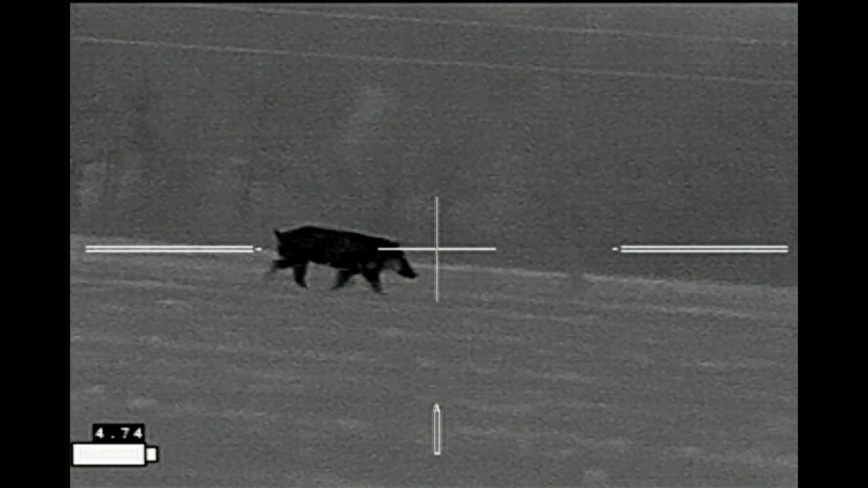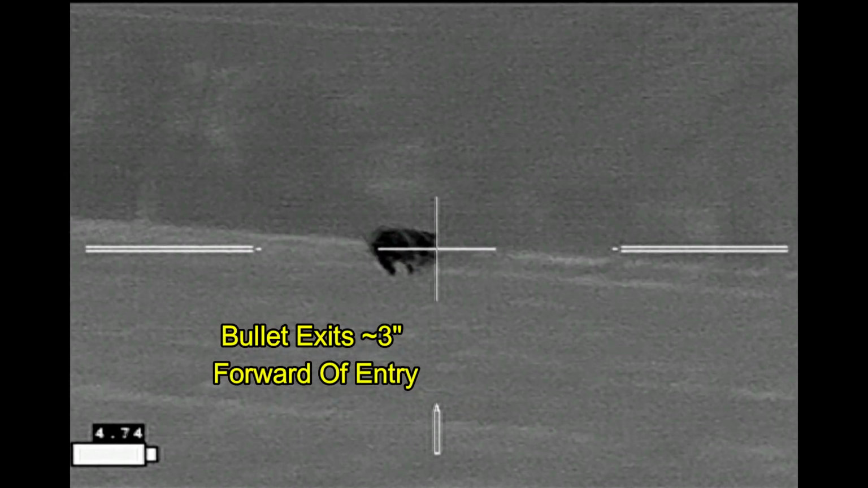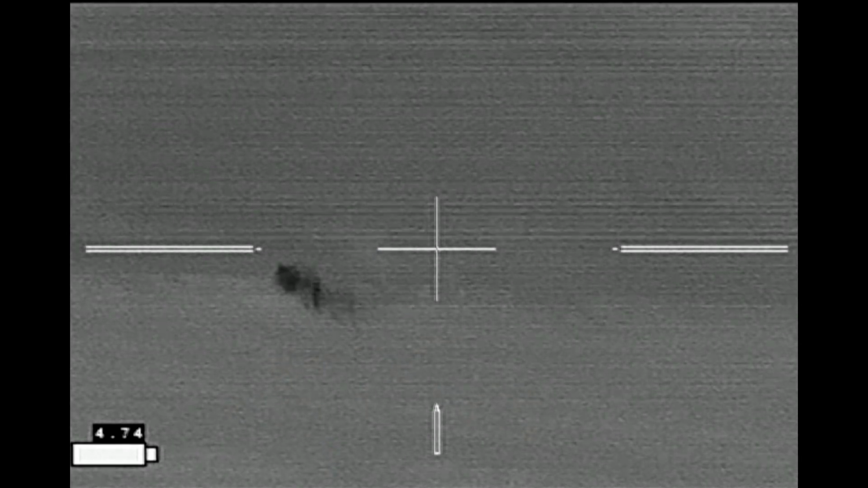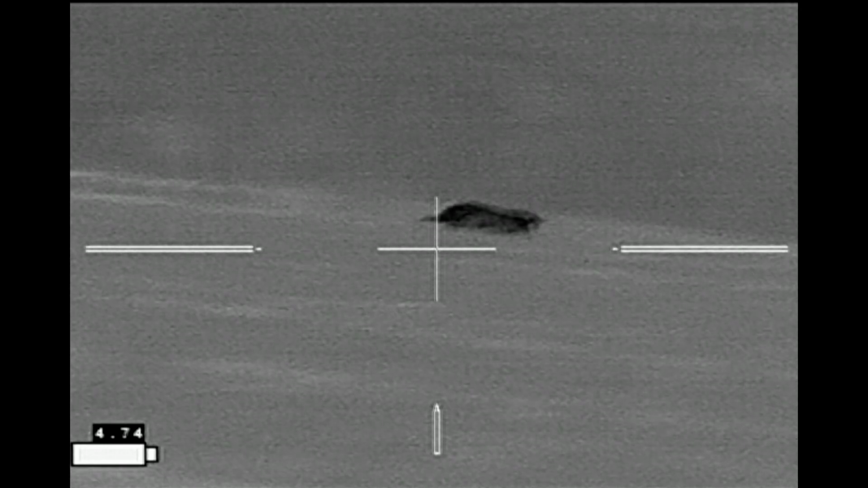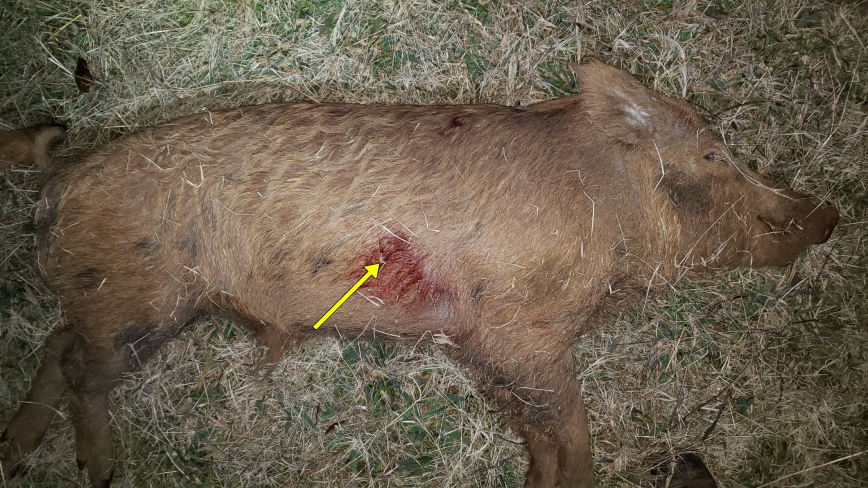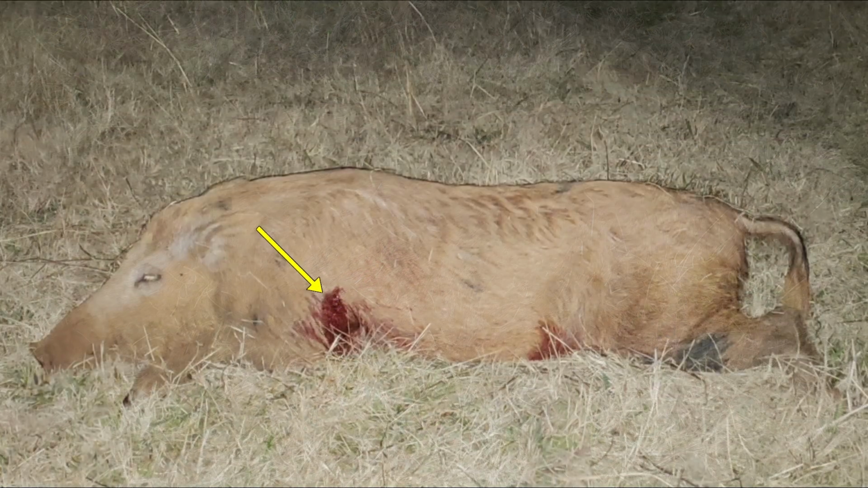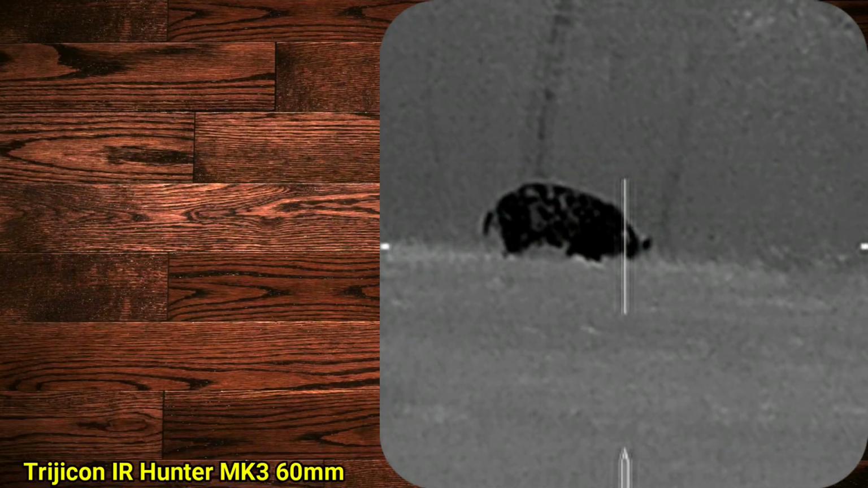The only problem is, when looking at the video, the first shot is quartered away in the right side, and the second shot looks like a Texas heart shot that would have missed, and so the entry on the left side cannot be an entry wound. So with no wound on the butt, the only entry wound is this one wound on the right side. It corresponds with the exit wound on the opposite side that you see here. And I have no idea how this wound has occurred. If you have an idea how this wound would have occurred, please let me know in the comments. I'd like to hear from you.